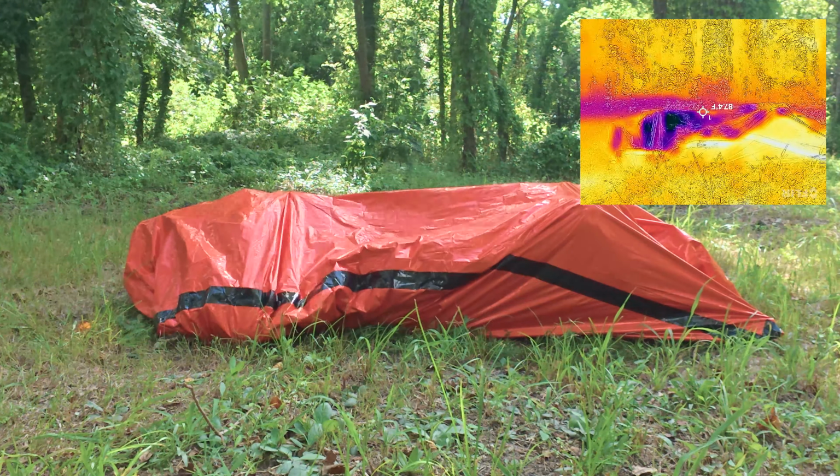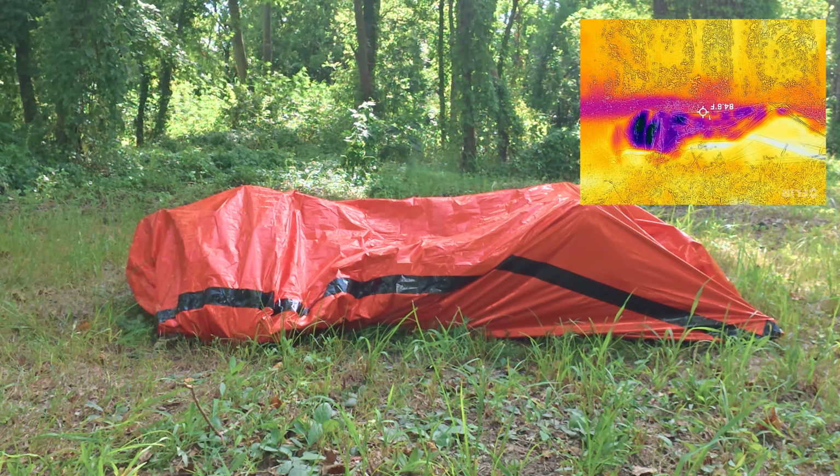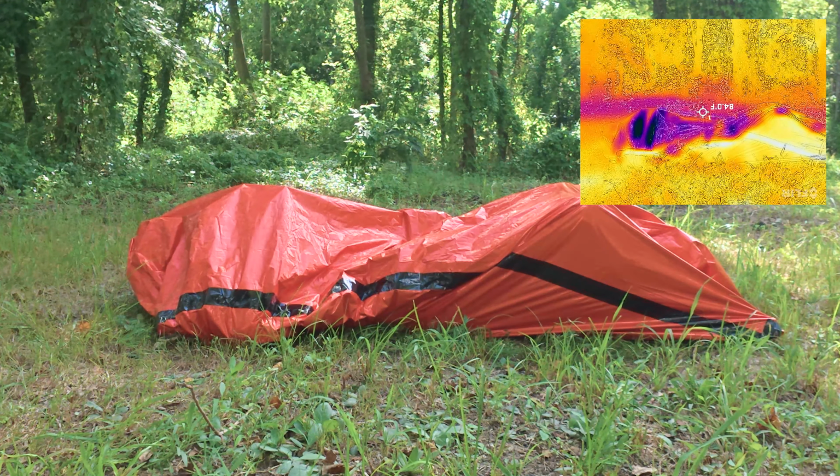Now think about it too, this would be a good way to reflect heat. If I turn this thing inside out and face it towards the sun, I could probably keep my gear pretty cool inside of here if it were inside out.